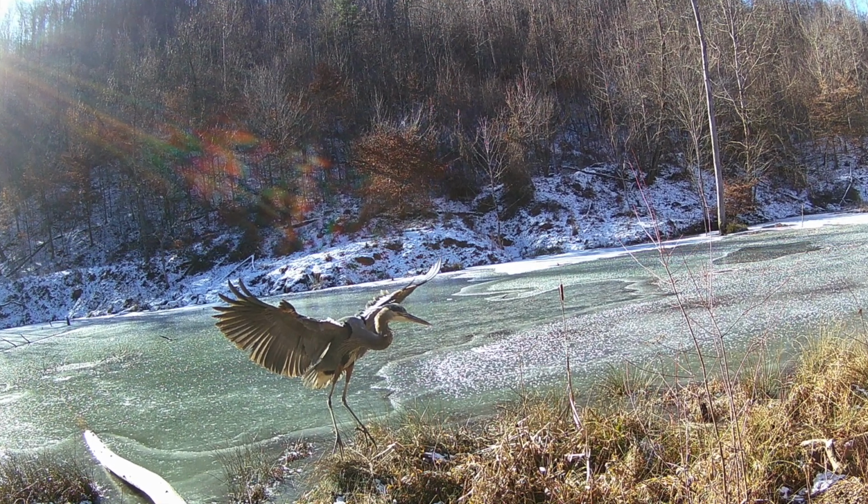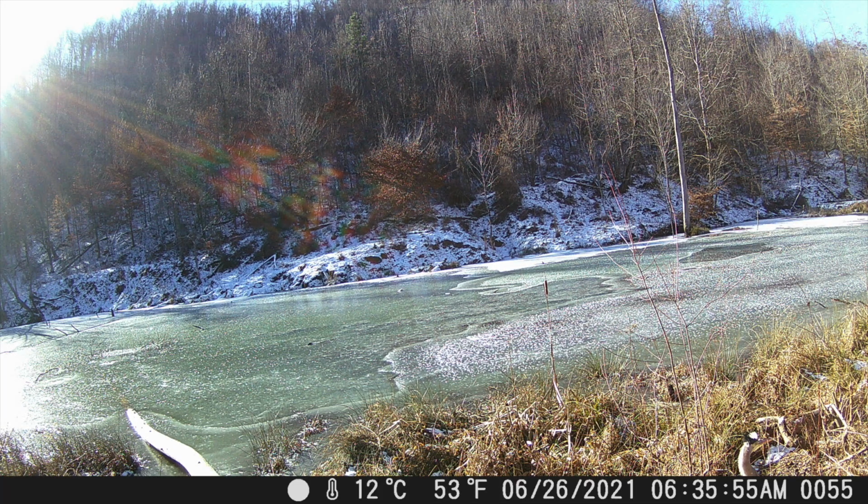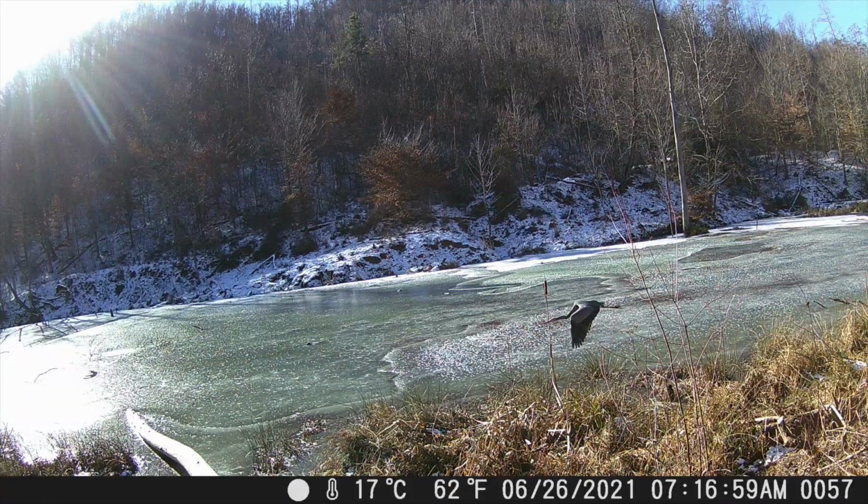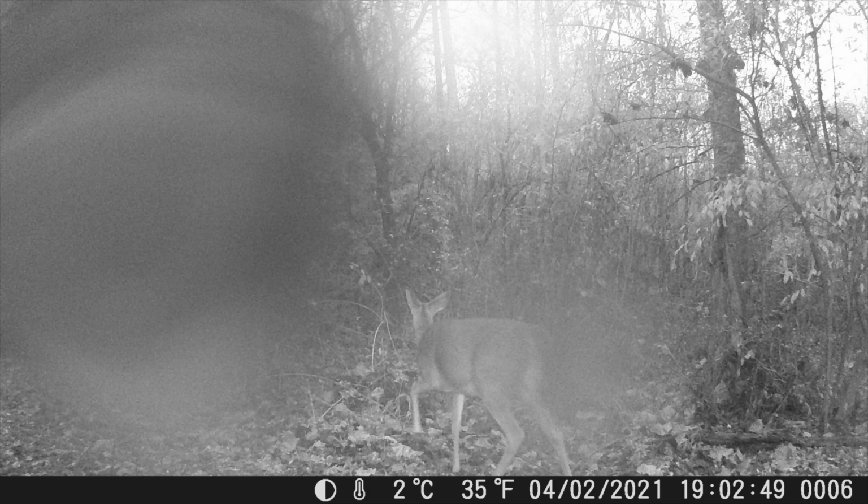Oh, look at this. Great picture of our blue heron. Here's our pond, and he just landed. Cold. Flying away now. I love these pictures.